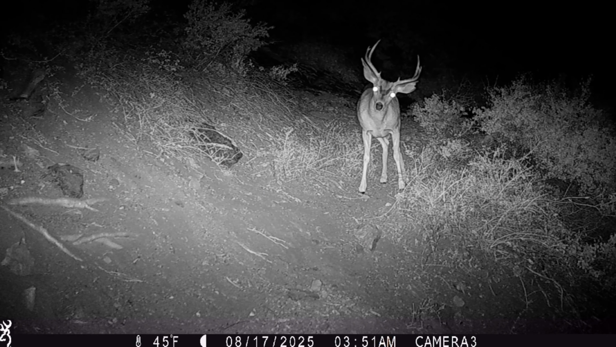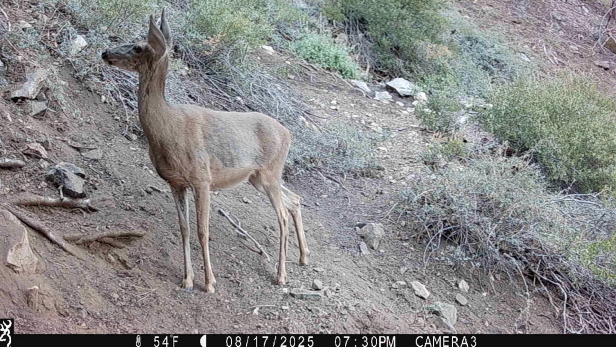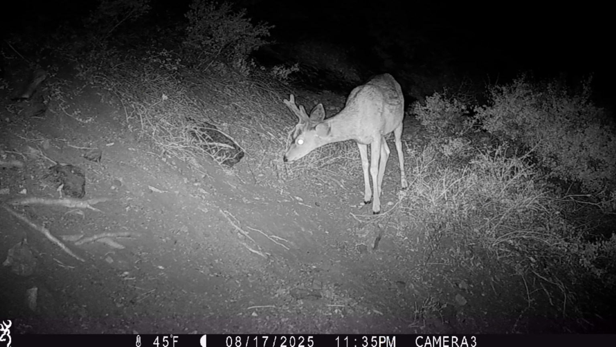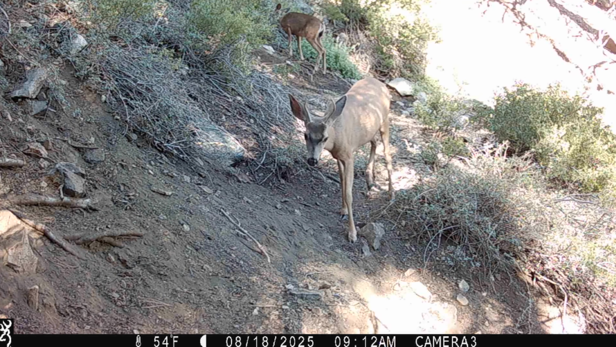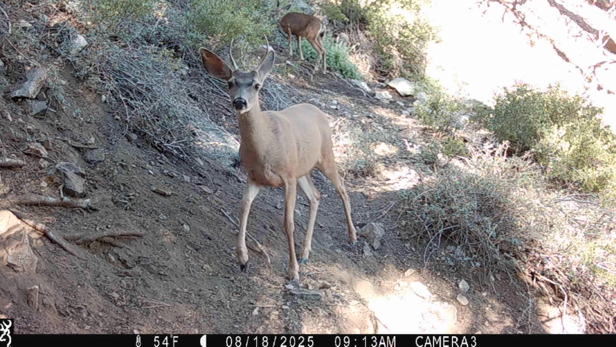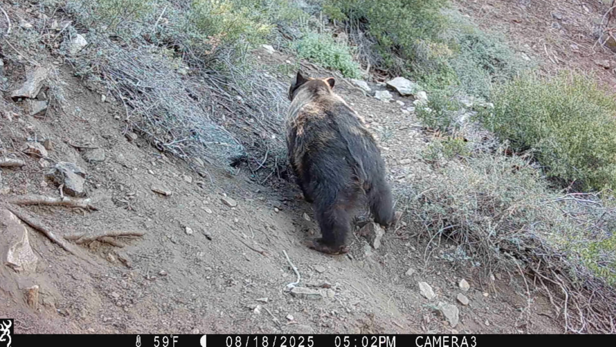Haven't seen that bachelor group on camera again. I think it's very likely that the presence of that lion has forced them to move on. The does are still hanging around and a few bucks solo here and there. This little spike is still hanging out with the does. There's that big cinnamon fatty again, huffing and puffing on the trail.